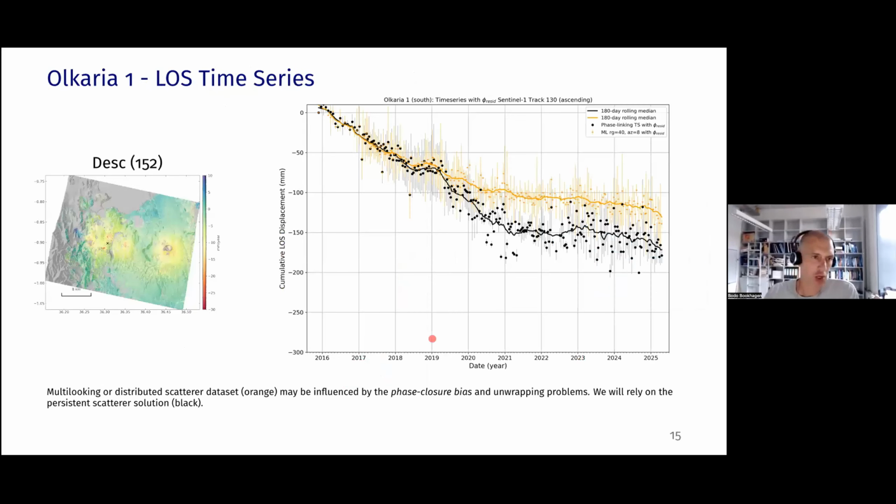So the time series that I'm showing you here starts in 2016 and goes to May 2025. So I processed the data pretty much up to last month. And you are seeing two curves here. One curve in orange is the standard distributed scatterer approach that you produce through multi-looking. But we know that there are some problems with this in areas with high soil moisture or vegetation cover. So instead of focusing on that orange curve, the multi-looking curve, I would like to point out the black curve, which is a persistent scatterer curve.